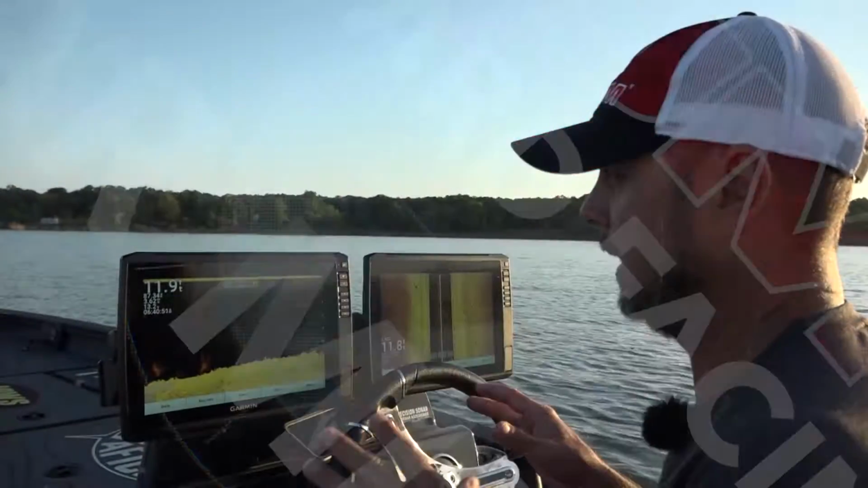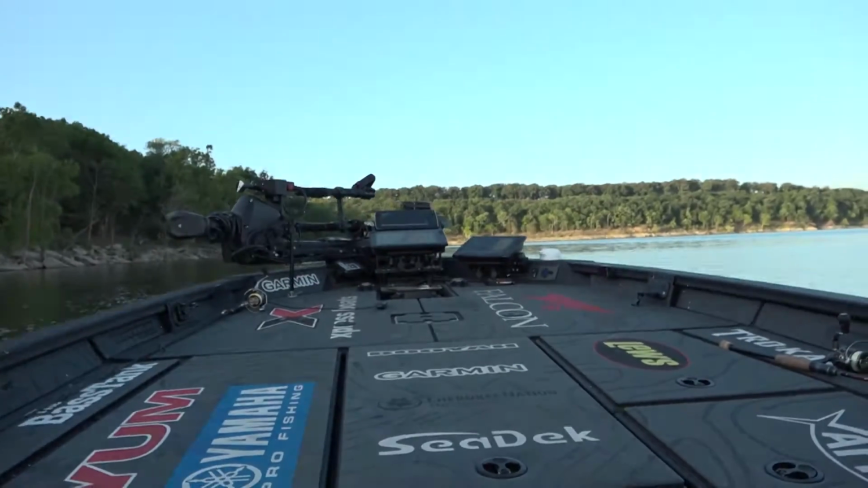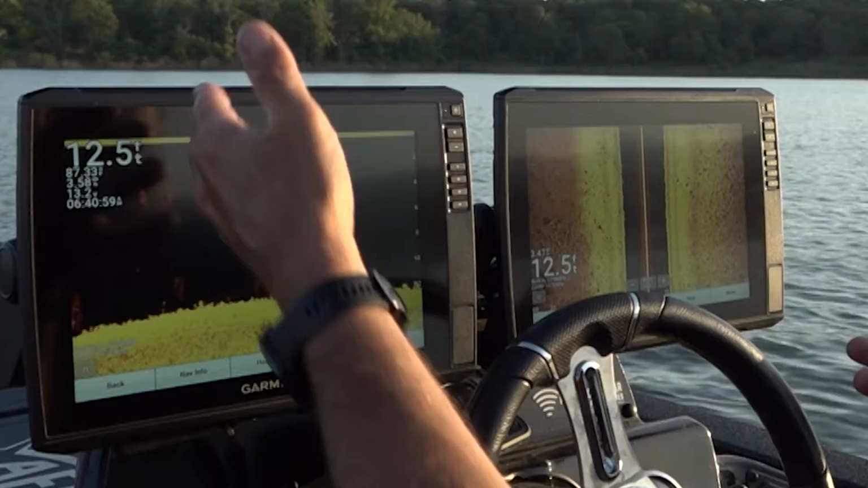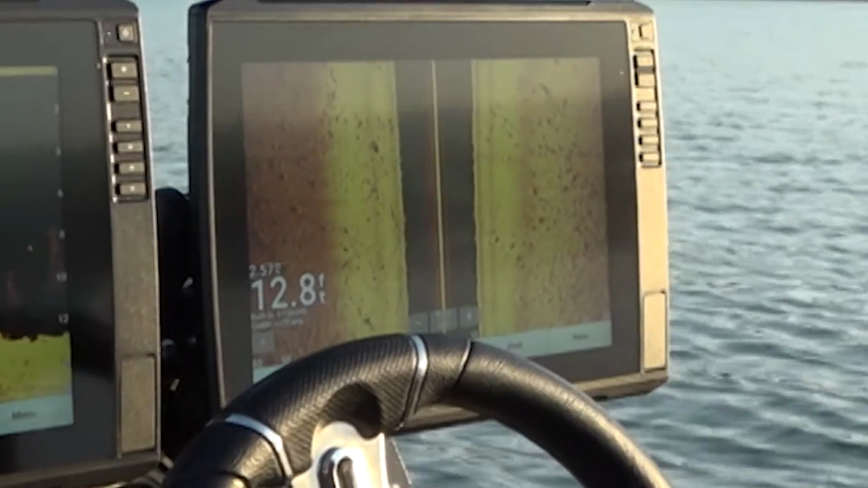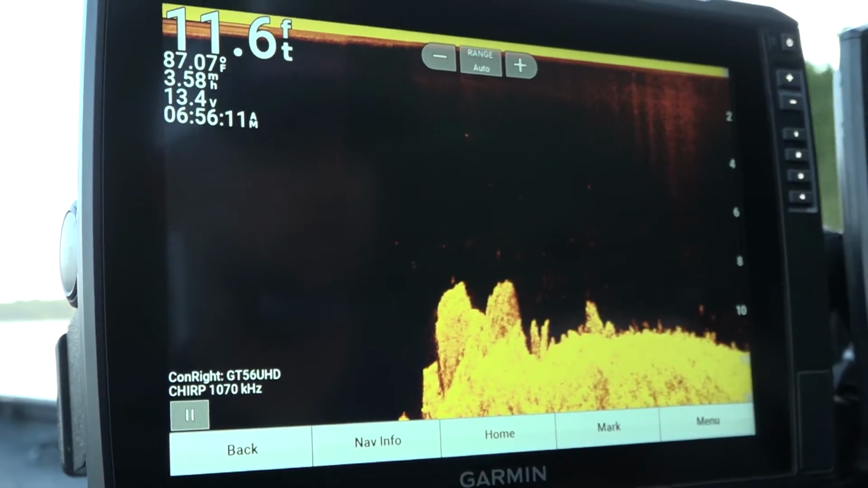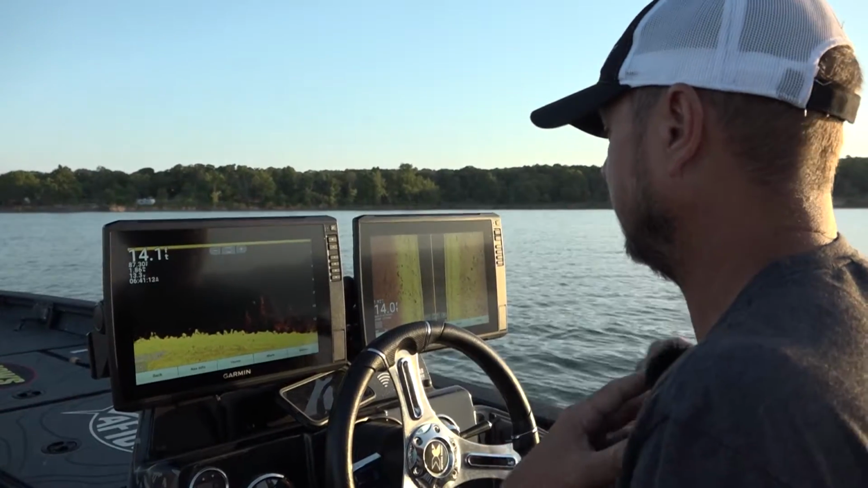You know, the first step to offshore fishing is really having confidence in your electronics. You're not gonna have confidence unless they're set up correctly. You can look at my screens here. This is down view. This is what I'm seeing below the boat, and this is side view. I'm not gonna cast anymore unless I see fish, unless I see structure. You're wasting your time, or I feel like that I am.